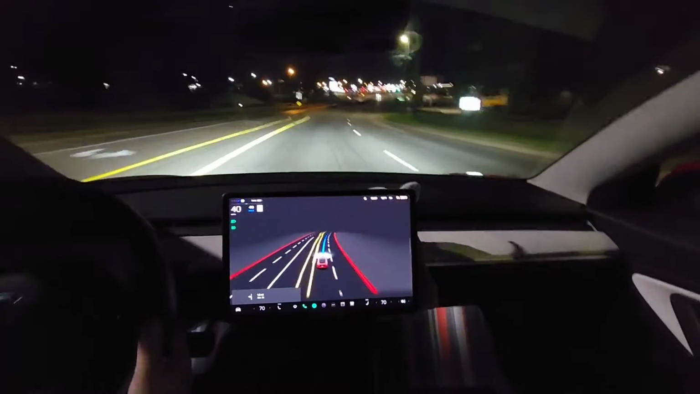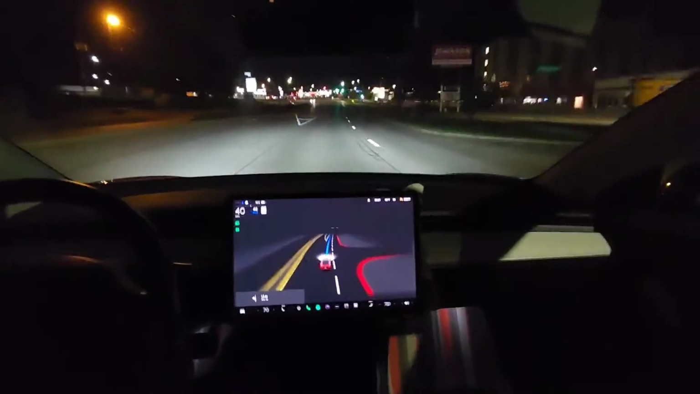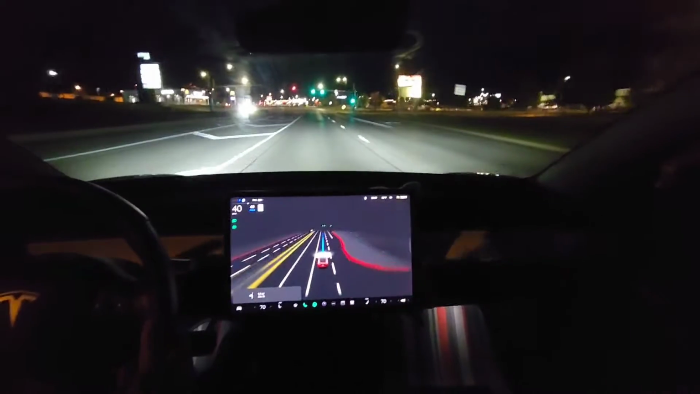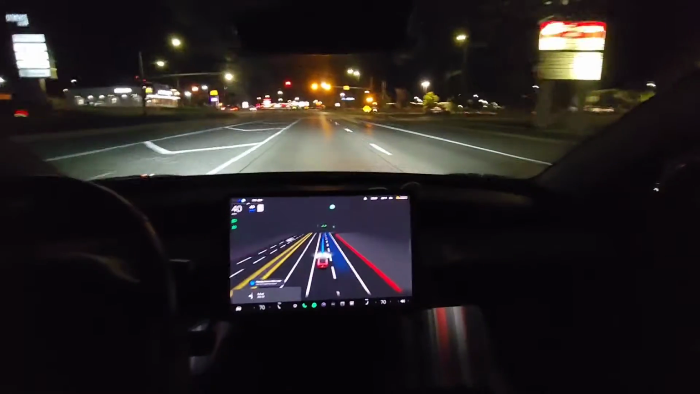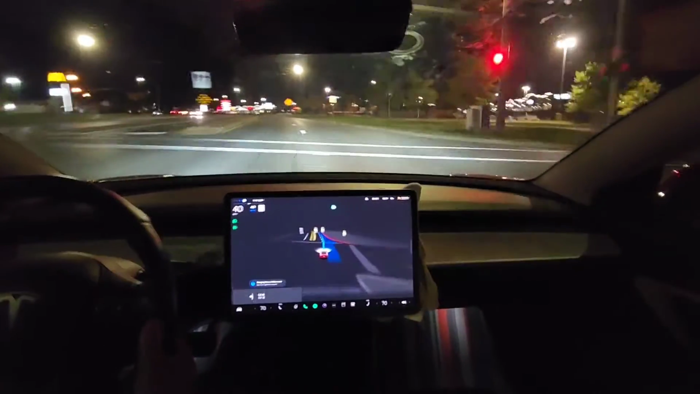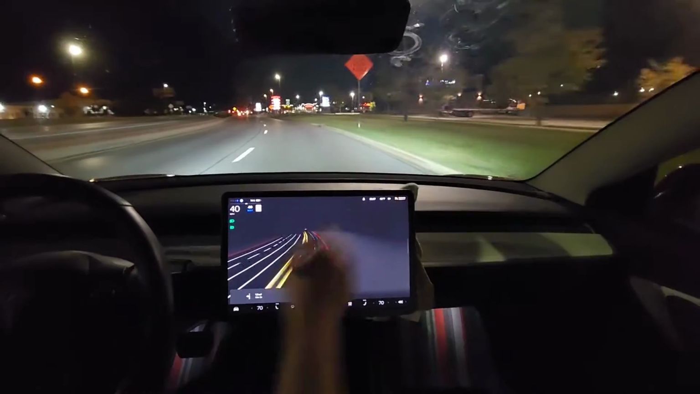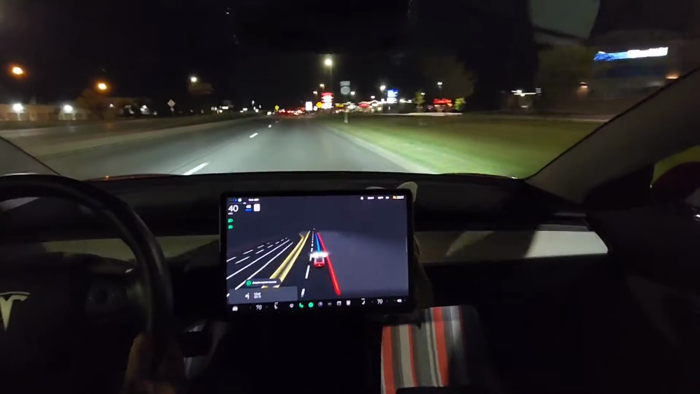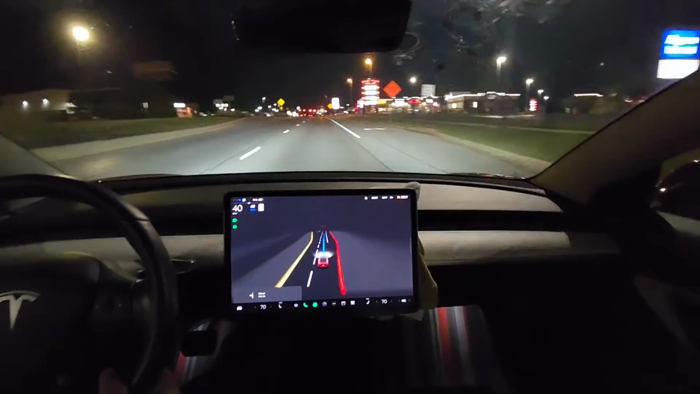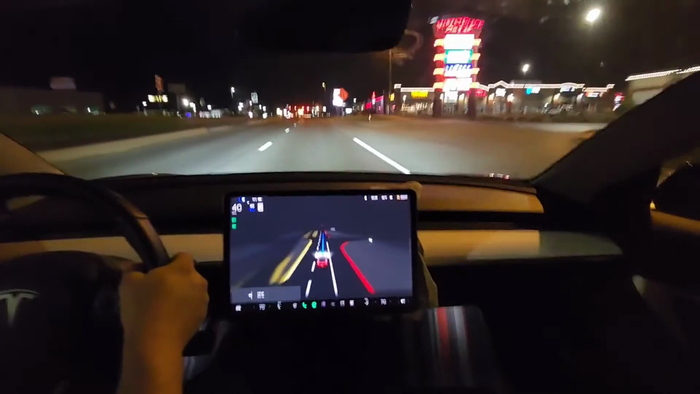Construction coming up, I will have to intervene there. I won't let it try to drive. Well, that was illegal. It changed lanes right in the middle of the intersection. So I'm going to cancel it here.